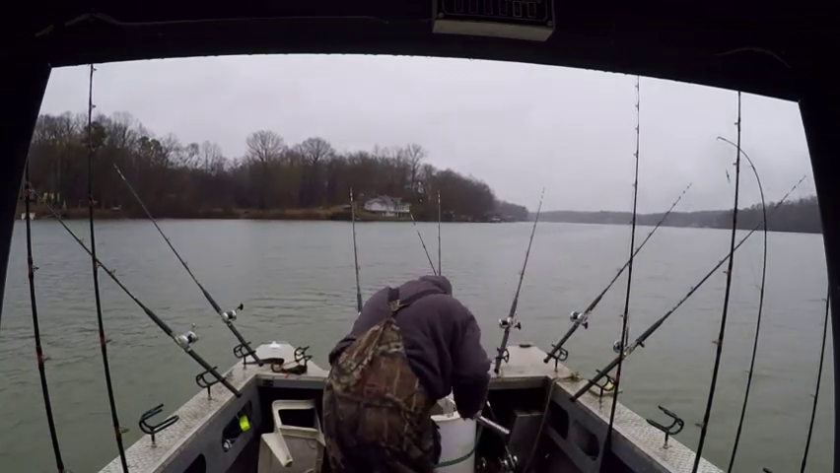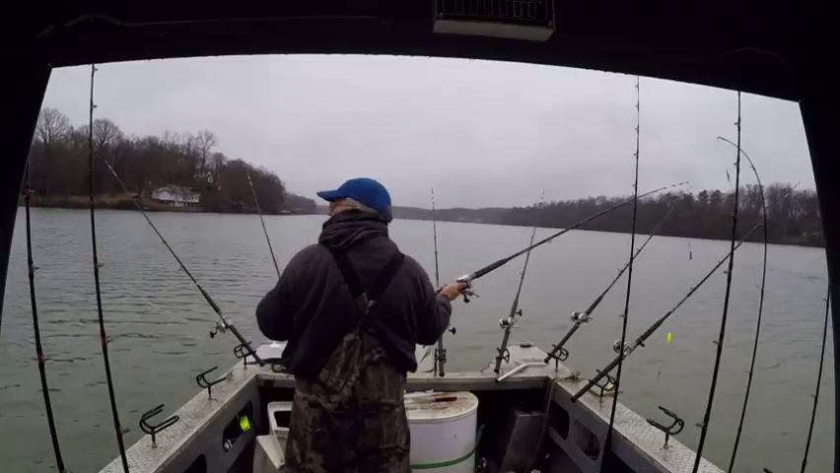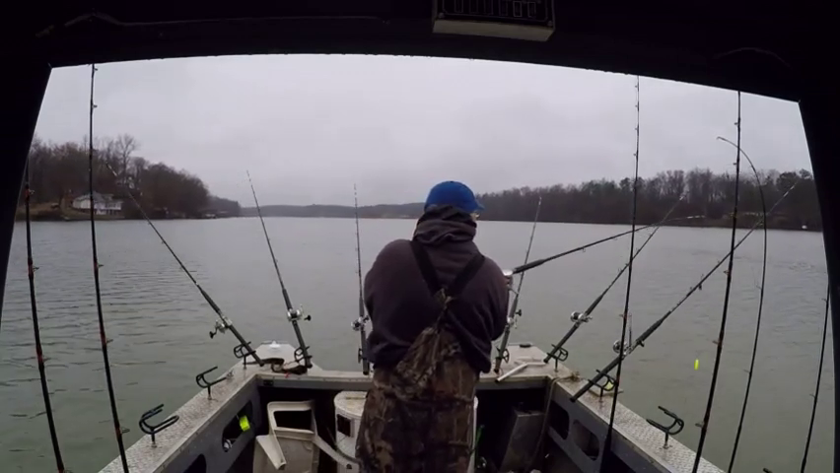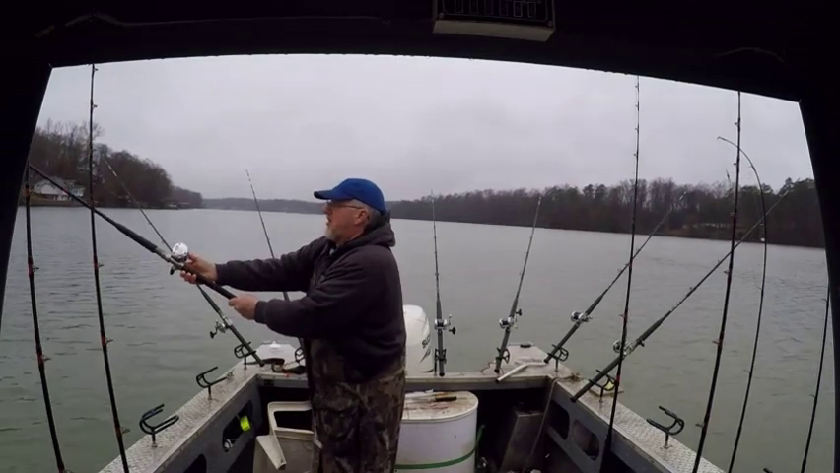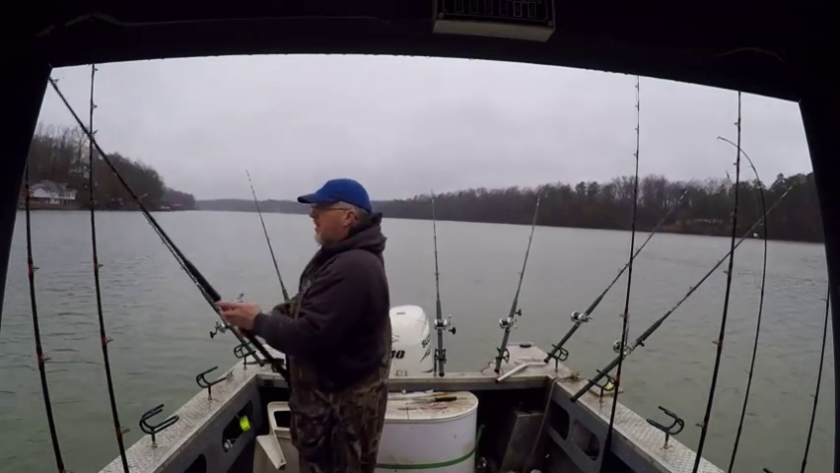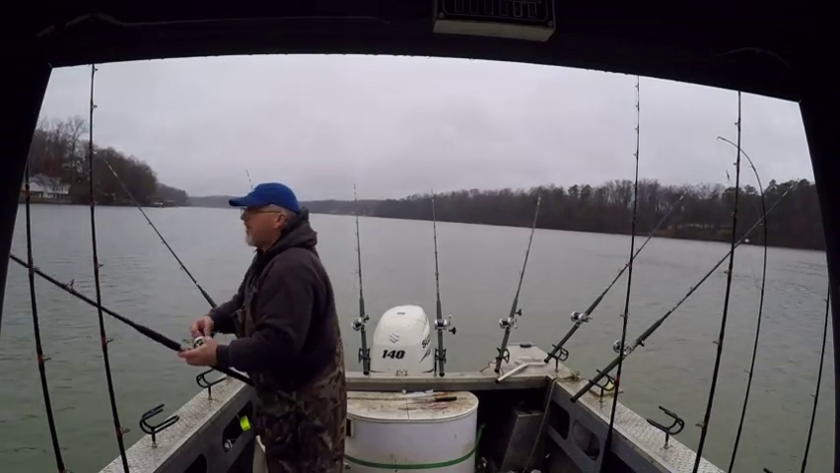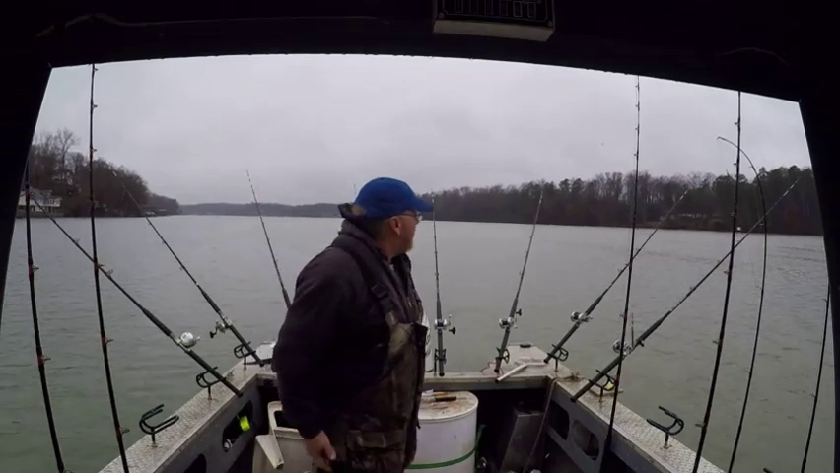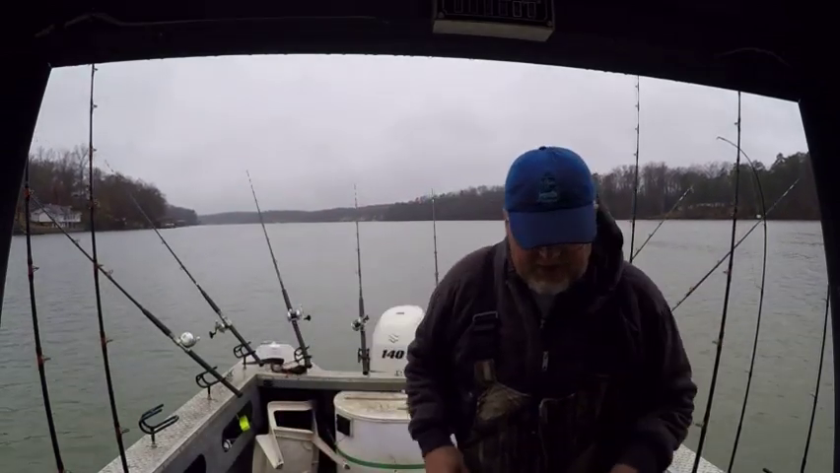Dead perch in here. Got that over the ridge, all the way to the back side of it. Hope I can get a fish over there. Alright, so I'll launch them lines over the flats in the channels on the opposite side.